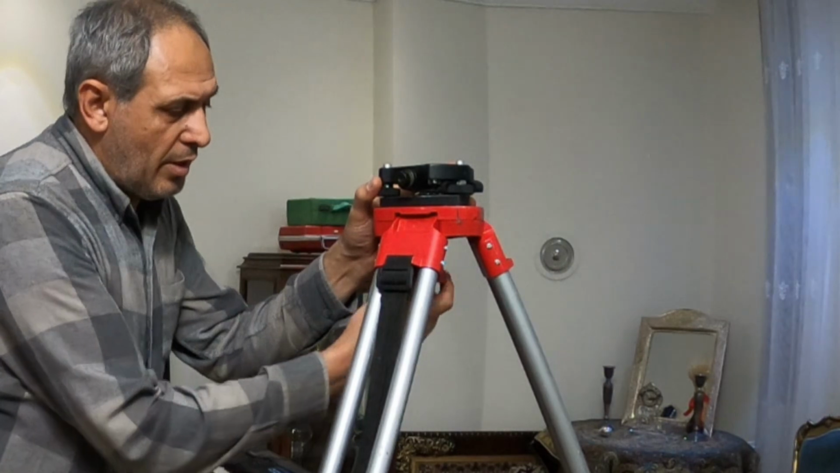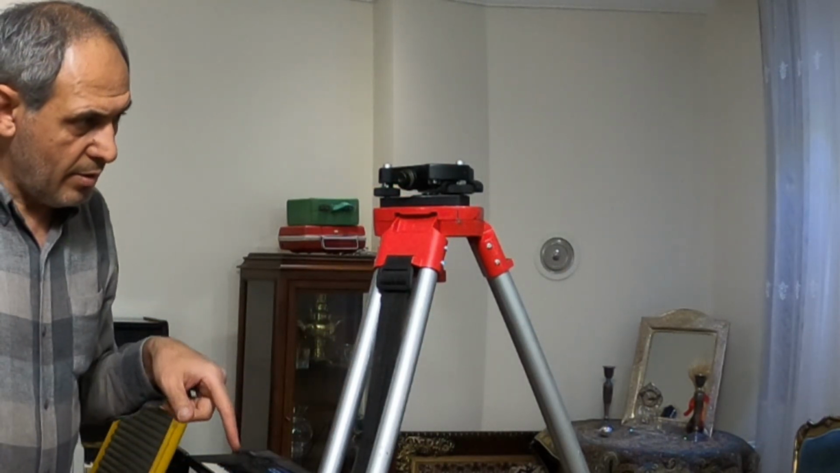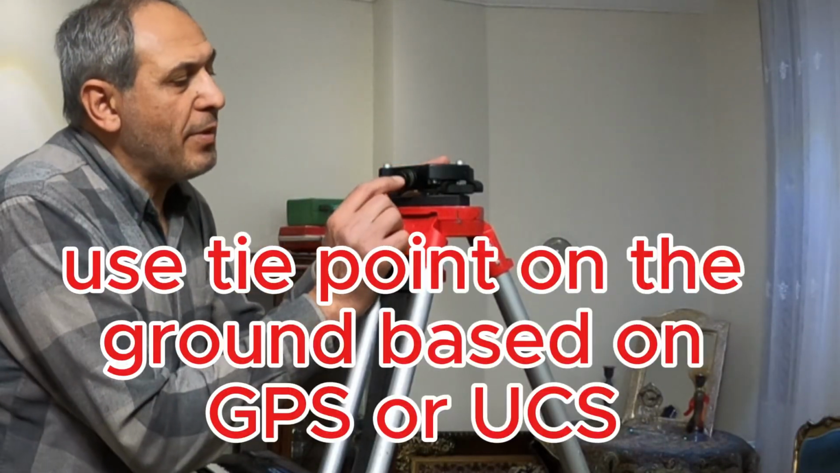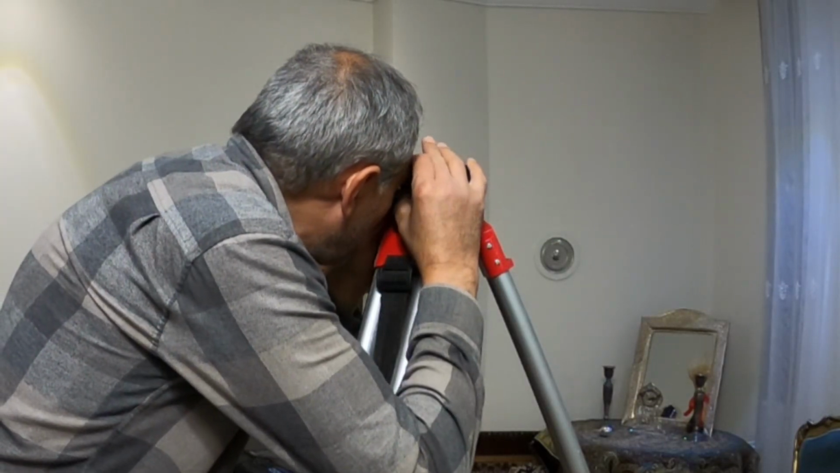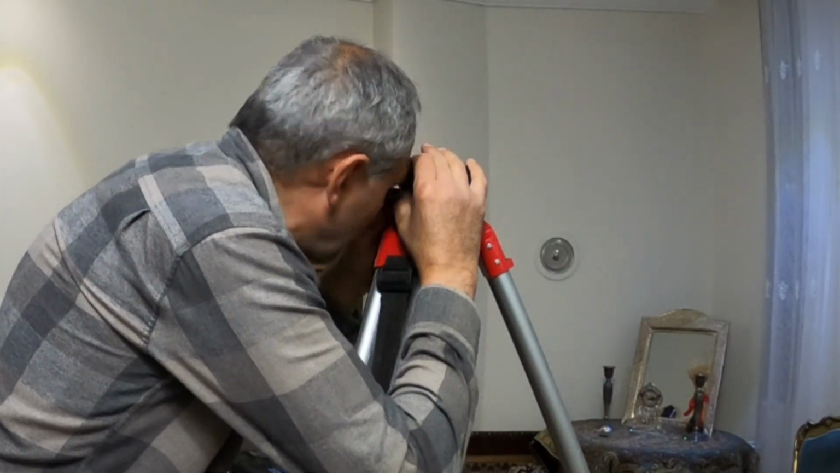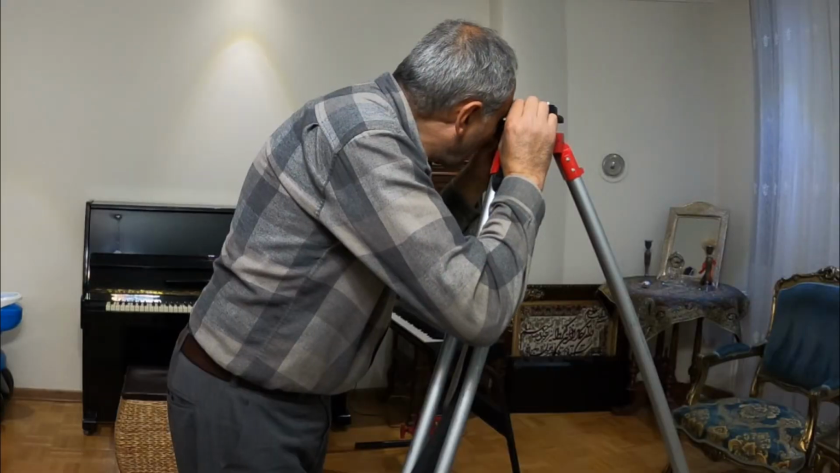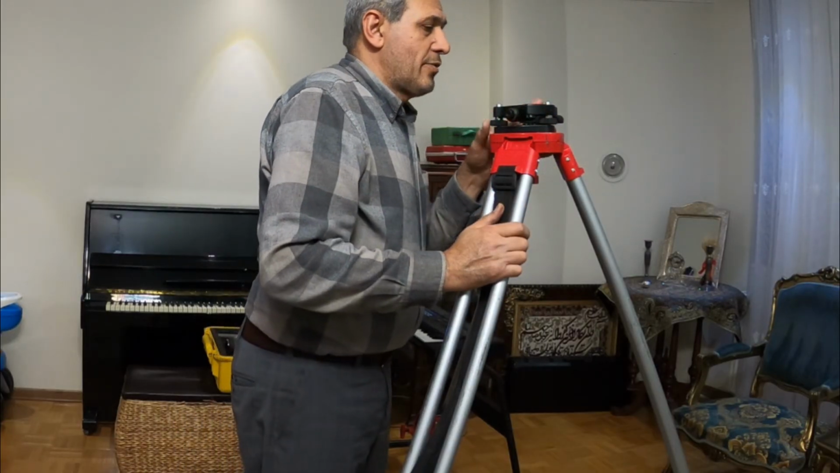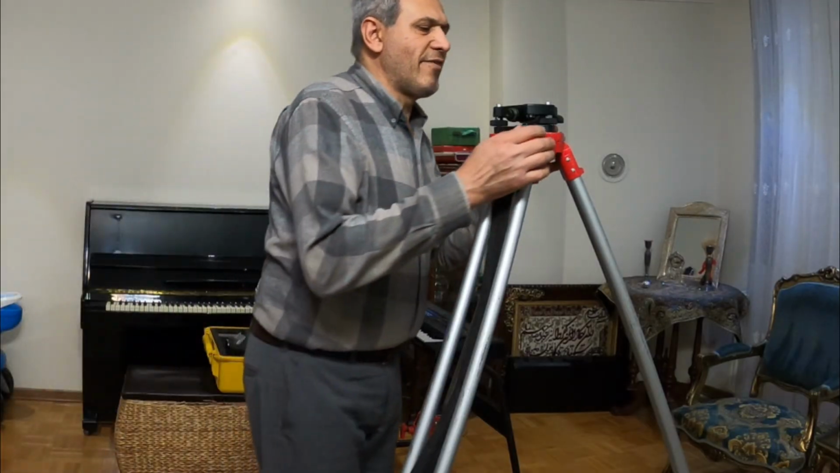As I mentioned, we can put a tie point on the ground, and then we can look from here to the tie point on the ground. Now I just see the carpet on the ground because I do not have the tie point here, but I can do it by putting the tie point on the ground. And then I can do the leveling.